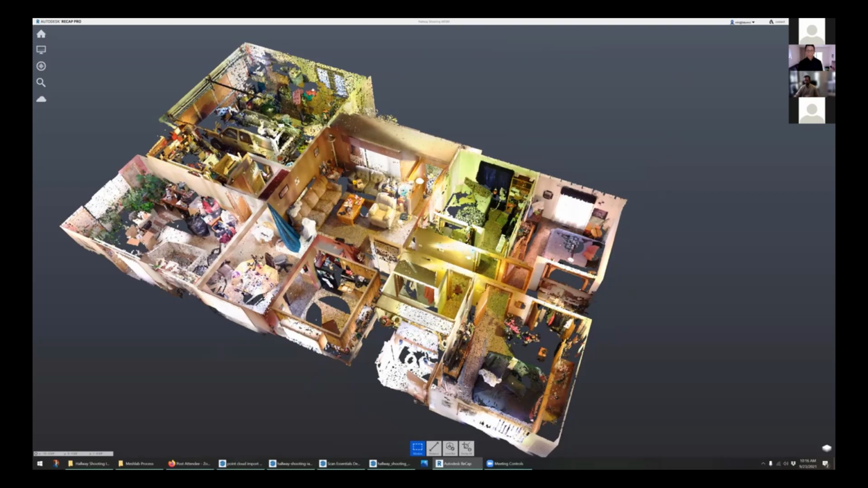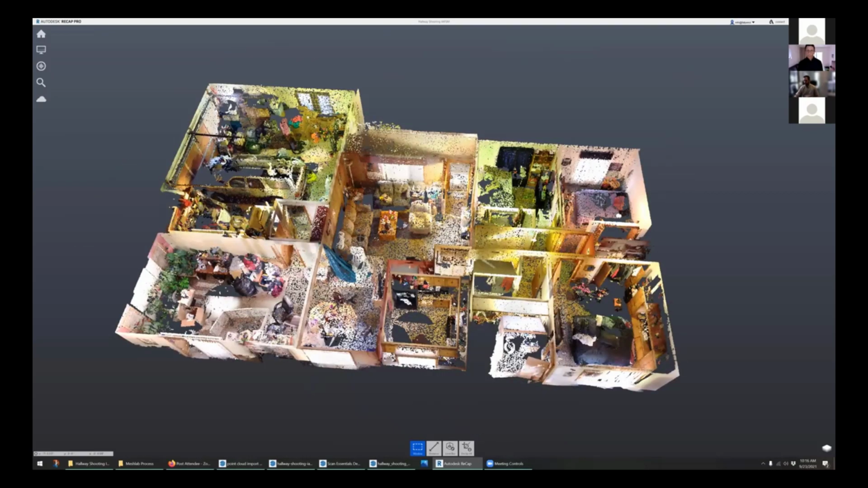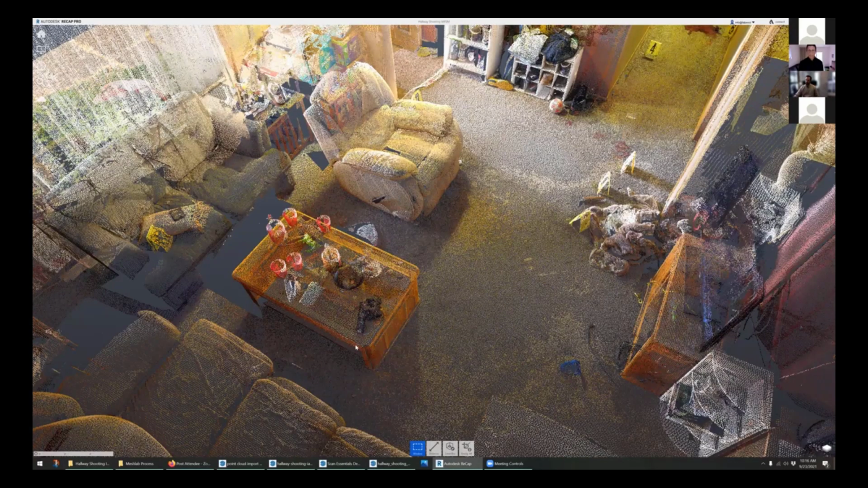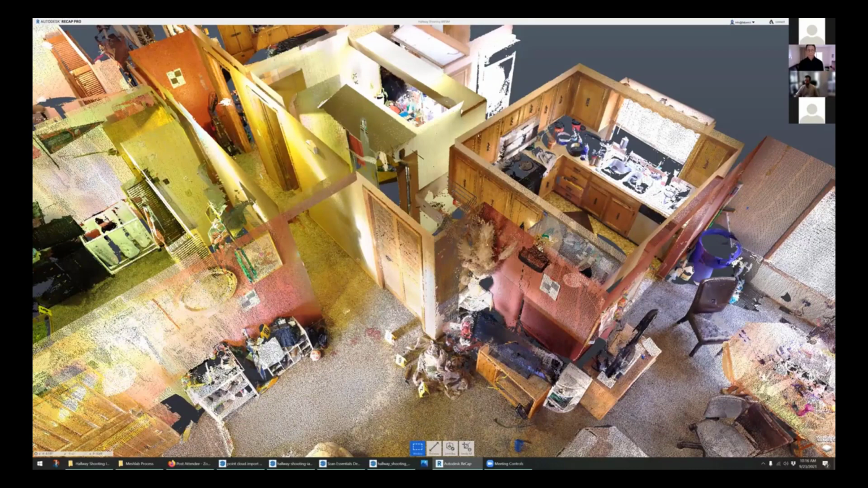There's a lot of detail here. We can get in and read the numbers on these evidence markers, at least most of them. But as far as being able to interact with this, Recap leaves us a little bit short. So one of the ways that we've extracted data from this is just by taking hand measurements, not unlike a tape measure.